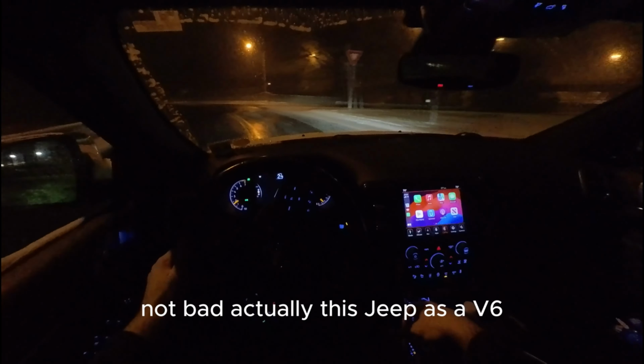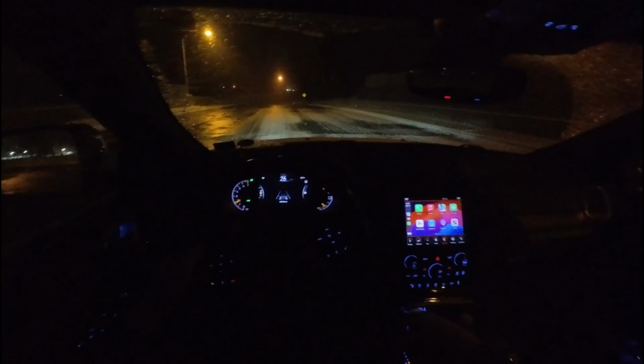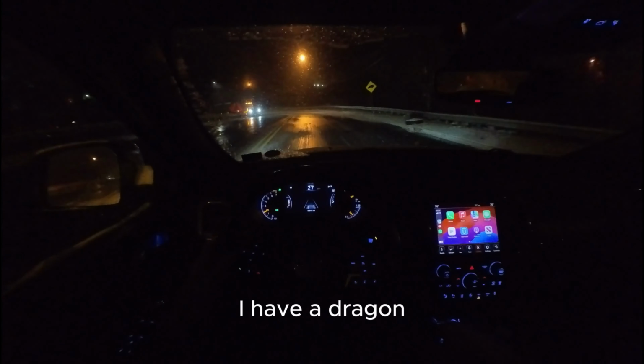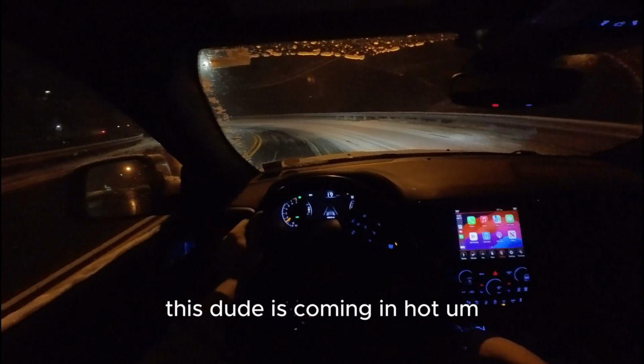Not bad. Actually, this Jeep is a V6 Grand Cherokee, and it feels faster than it actually is. I have a Dragy. Ooh, this dude is coming in hot. There's two of them.